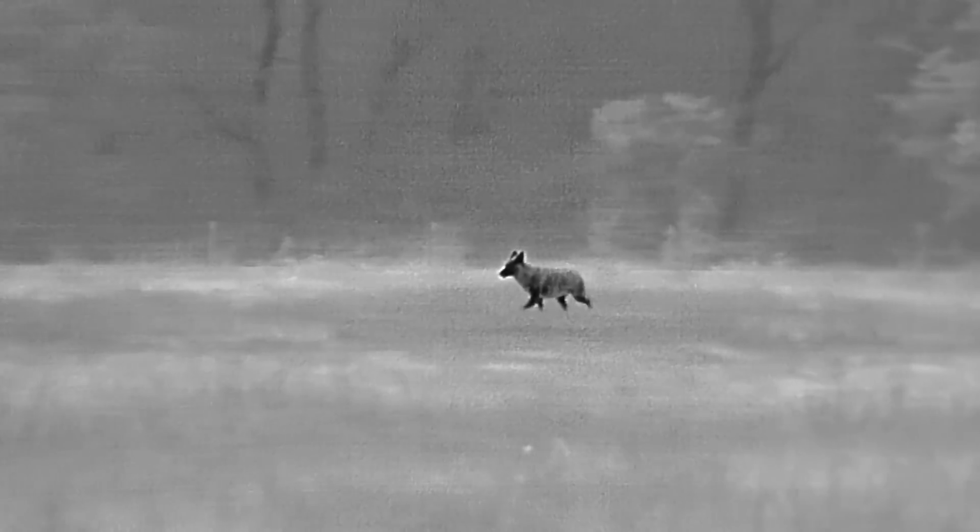Here, have a look. He looks big. He is big. He's smart, too. You're gonna have to figure out a way to get him killed before your wife shoots you. That ain't no joke. We hunt coyotes everywhere, and we can't kill them around our house. You can't get him with thermal because he's busted you.